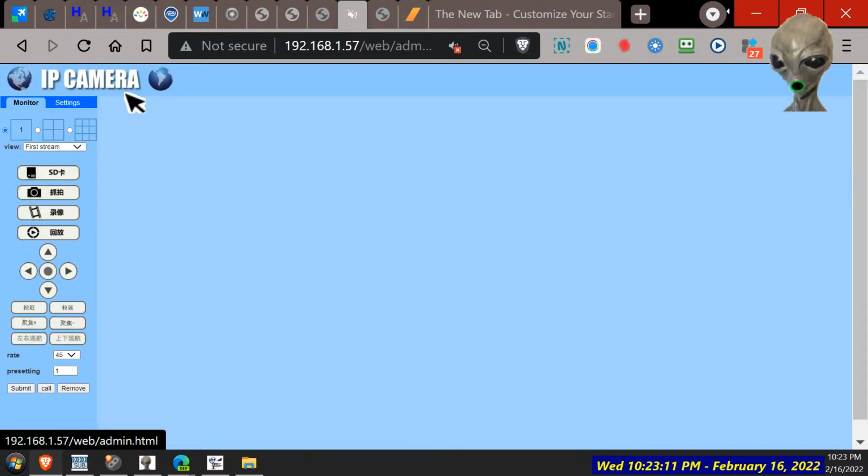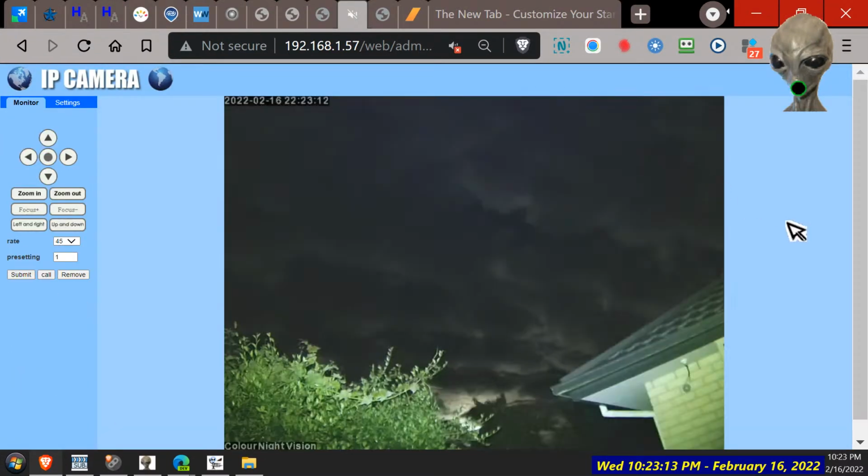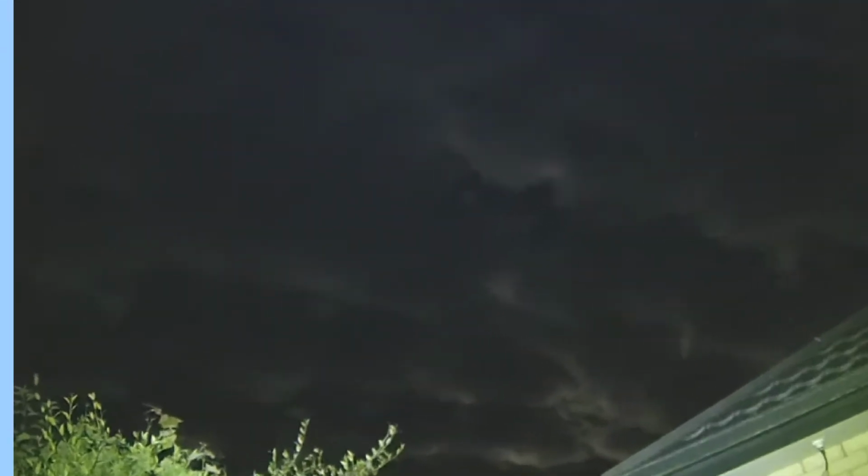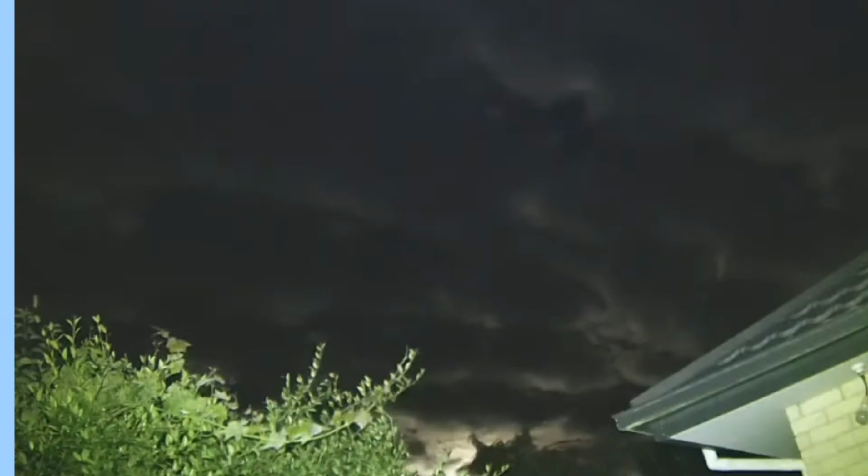And that's Justin. Yeah, we've got green again. Oh, you can still see the clouds, but not as good, right? You haven't got that sort of difference between the contrast and the brightness. Still not bad though, is it? And you still can see things flying around up there. Bugs or whatever they are.